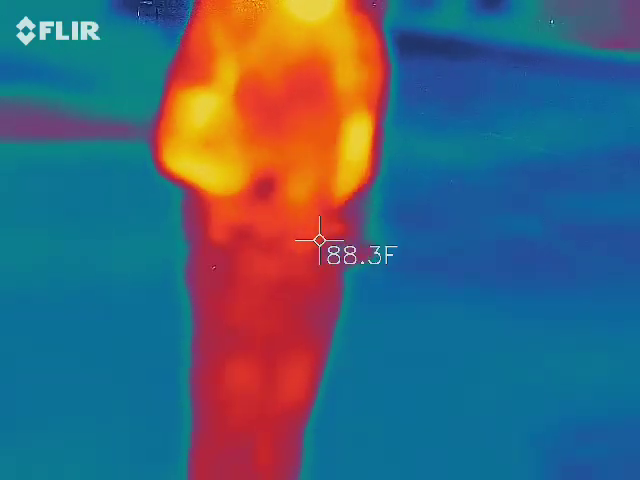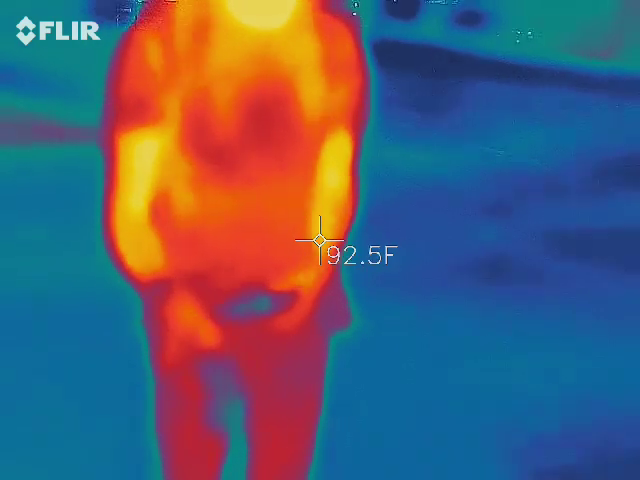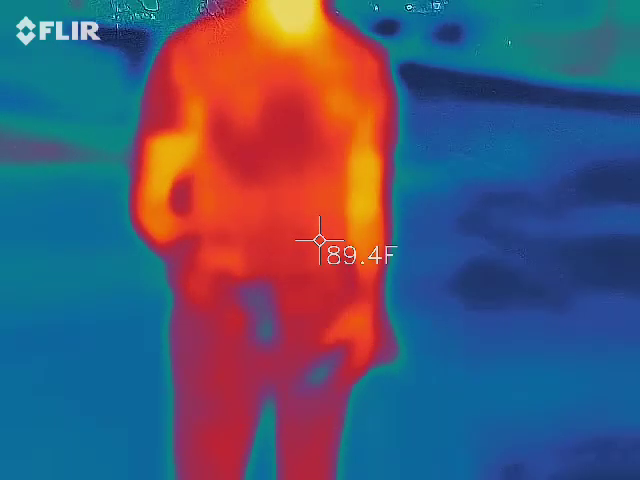So, we all know what these guys are, right? Well, this one at least, right? So this one is a surface temperature gun. So it's only going to measure what the red dot touches. Okay, that's the temperature it's going to give us. I have no idea what the temperature is between the gun and the red dot.